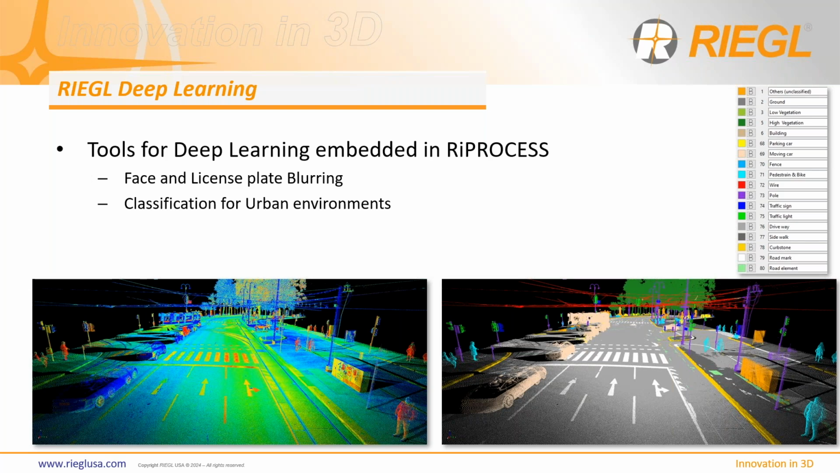So you can see the example on the right there. It shows all of the classes that are discovered in this urban environment fully autonomously within the deep learning module that will be embedded in RIProcess in the upcoming releases of our deep learning package.